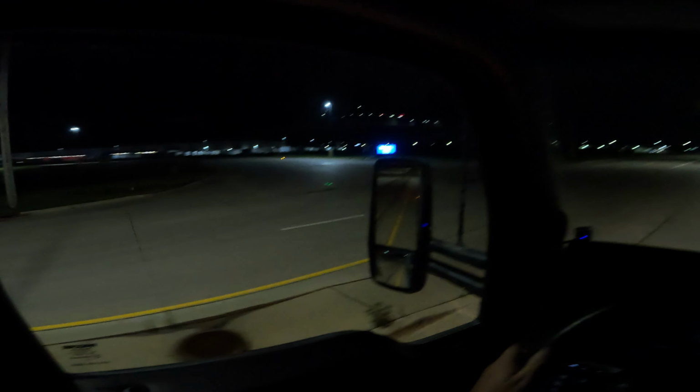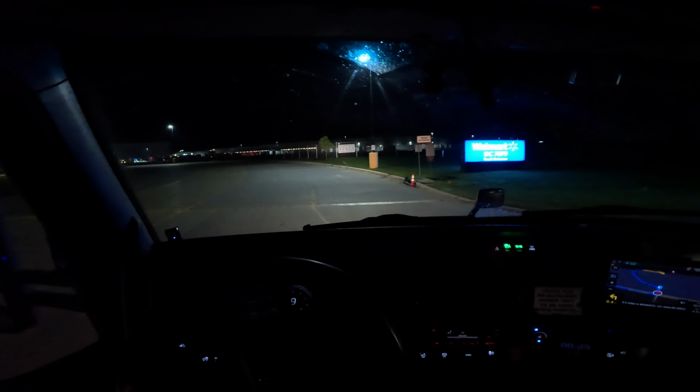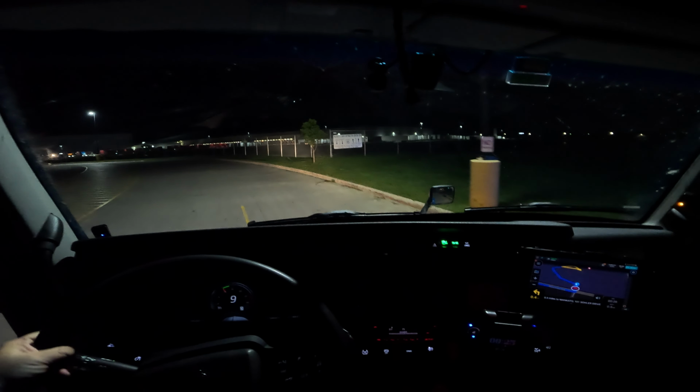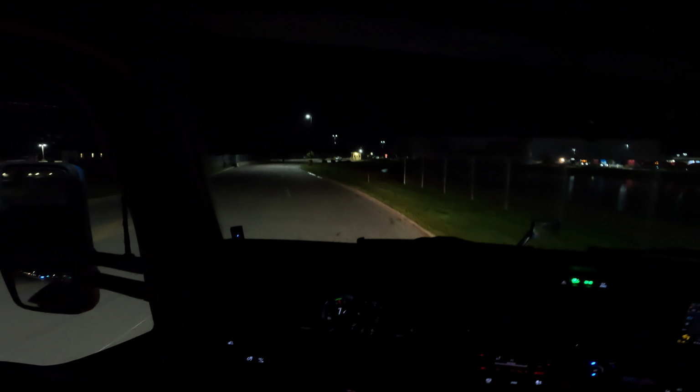There we go. Calm her down. Walmart DC 7079. Welcome. Truck entrance. Most of you all OTR trucks, we gotta stay on the right hand side. Get up to the gate here, hand them my paperwork, get to dropping, find an empty, and get out of here.